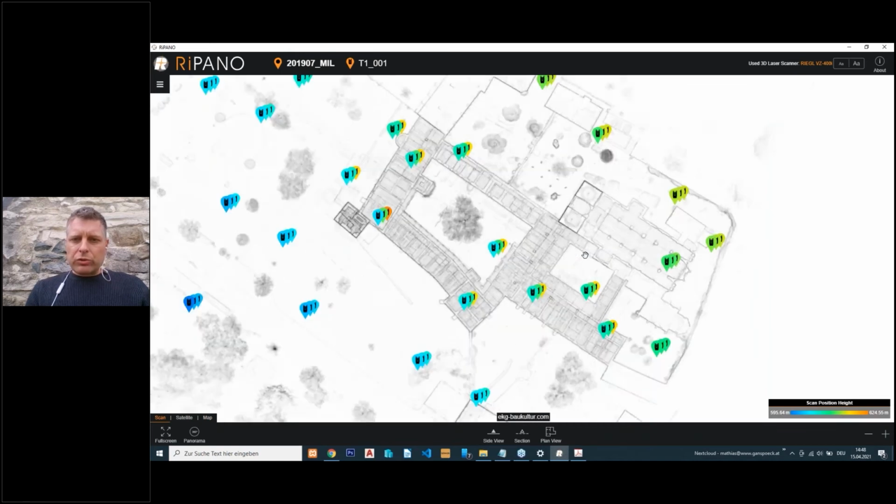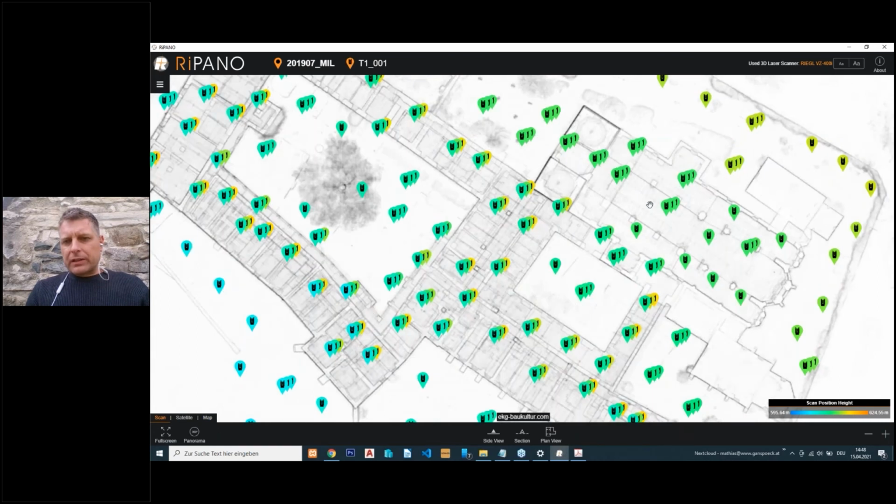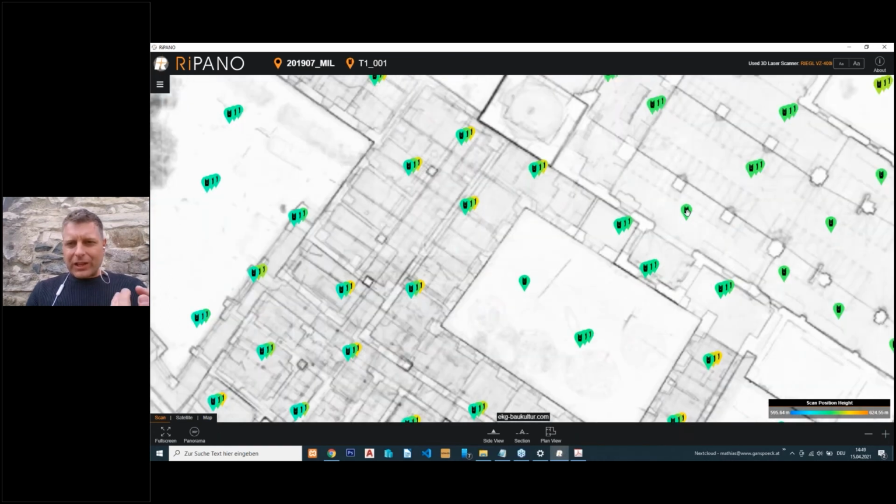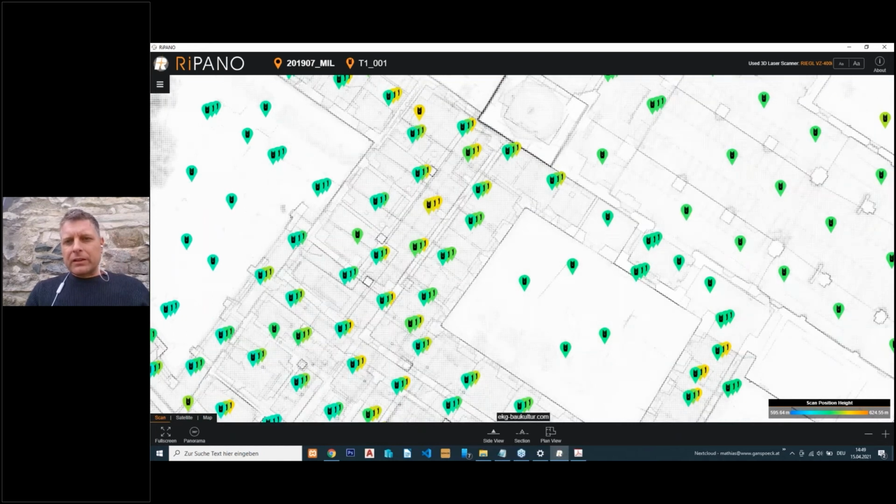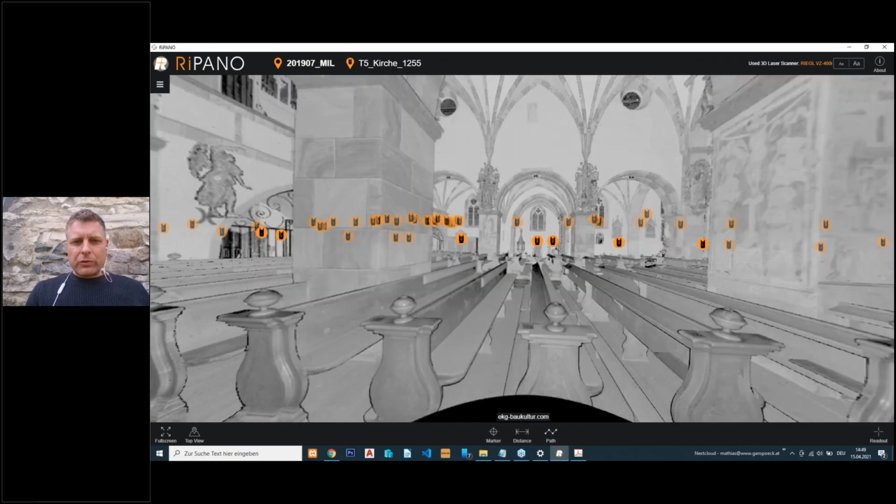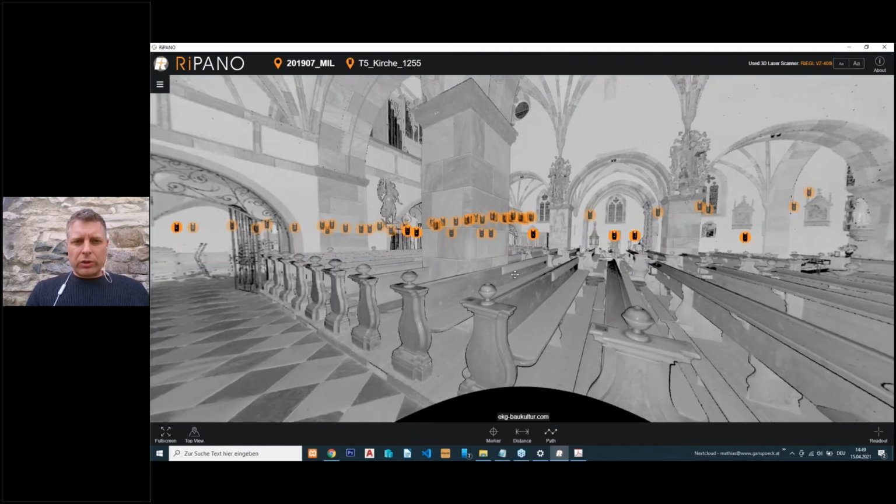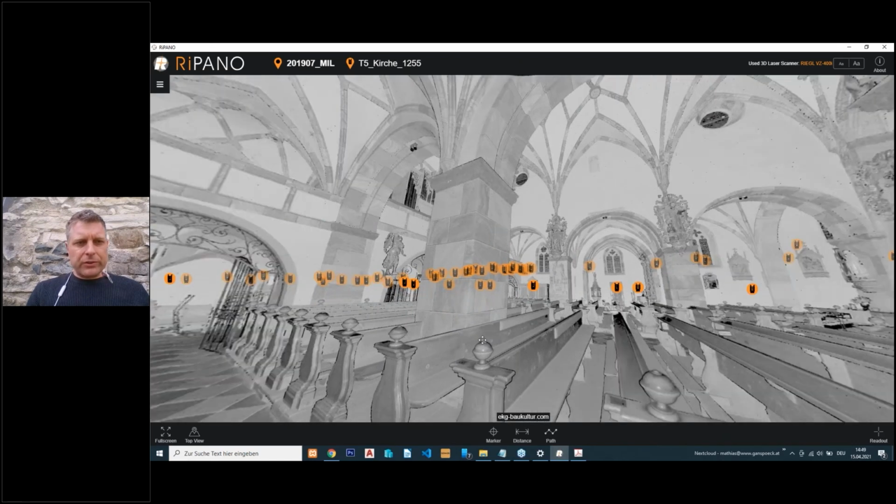And when you want to, for example, within the church, there's some detail you can't read properly from this top view, we have it on the server. You click on it. It downloads the panorama image, and then you can have a look at the reflectance value.